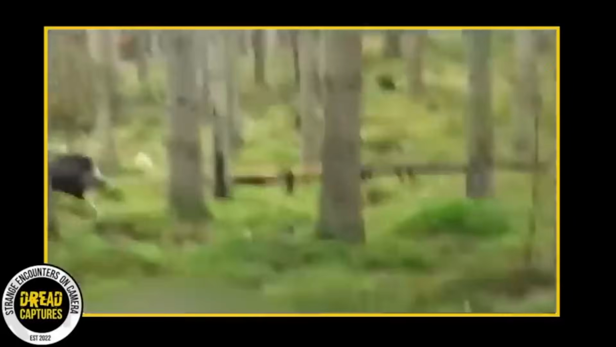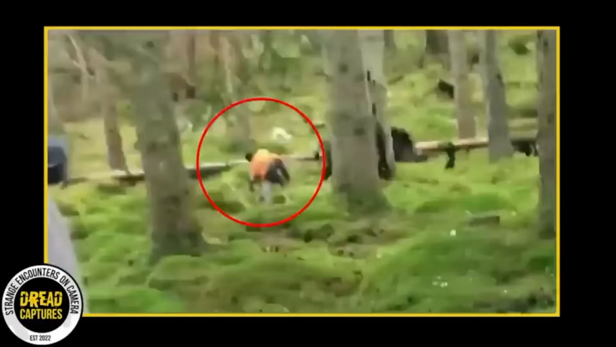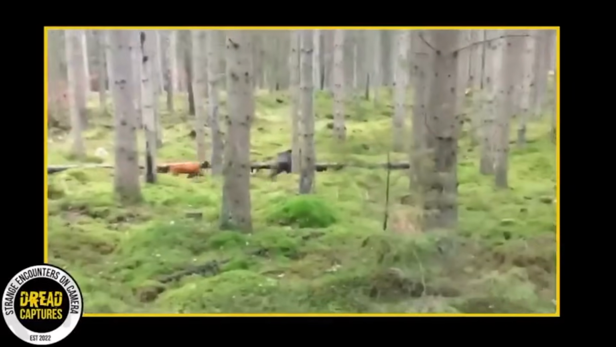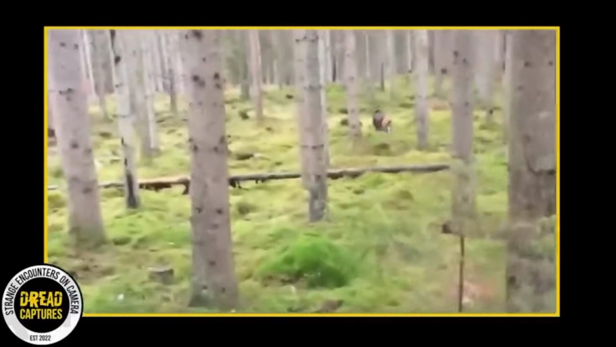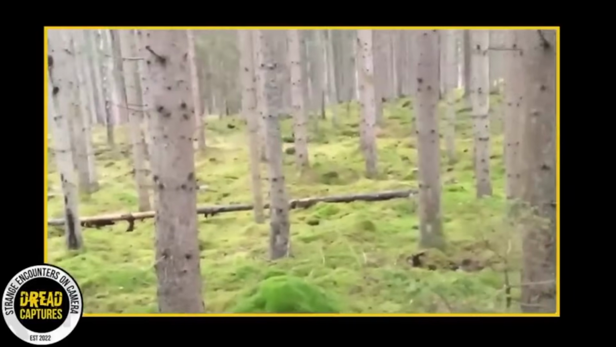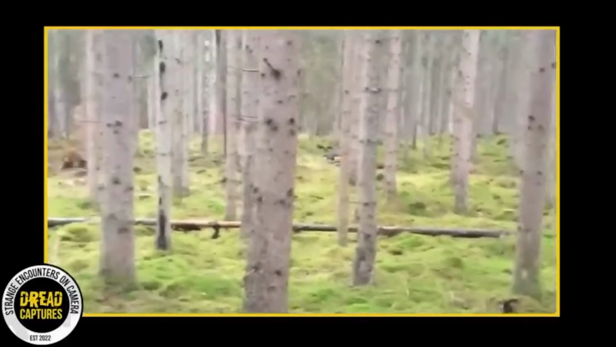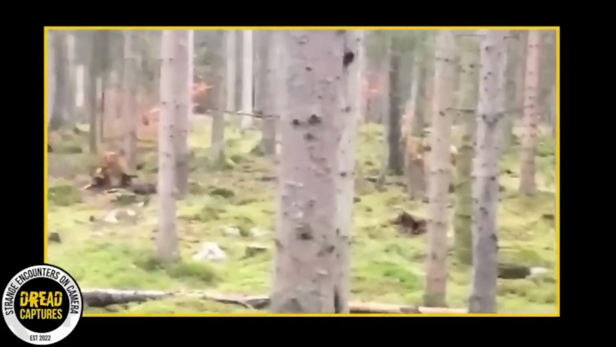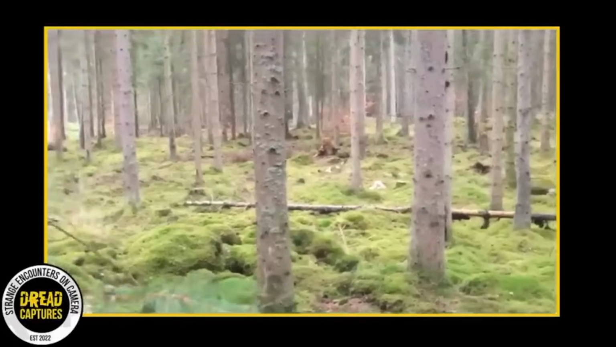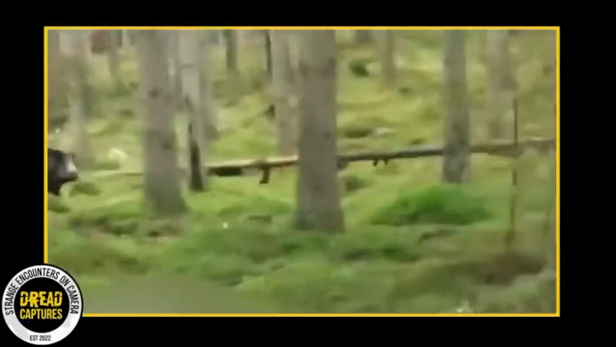Subsequent scenes reveal the man's hunting dog also emerging from the woods and courageously embarking on the pursuit of the boar. Moments later, however, both the hound and the boar regrettably vanish back into the forested area, marking the end of the recording.